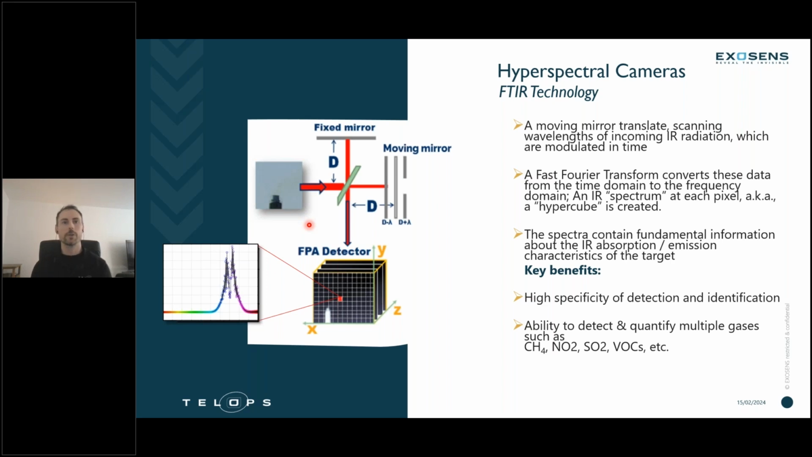So the hyperspectral camera is capable of decomposing the infrared light into its basic bands of contiguous wavelengths. It has a moving mirror that translates scanning wavelengths into incoming IR radiation, which are modulated in time. And then a fast Fourier transform converts these data from a time domain into a frequency domain, where an IR spectrum at each pixel is created.